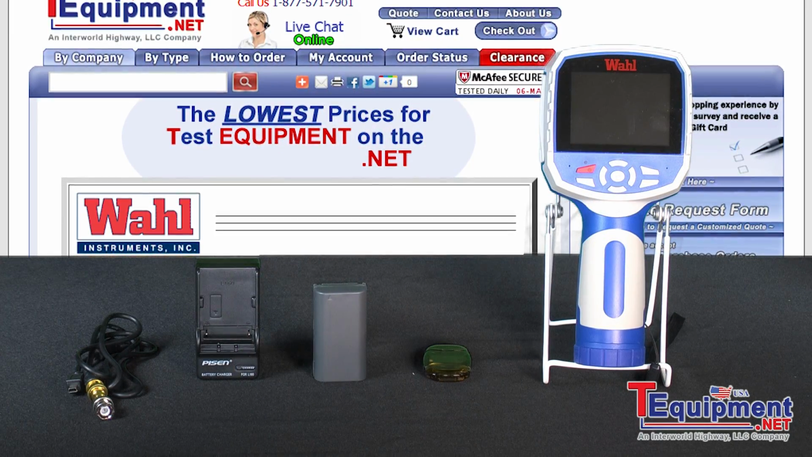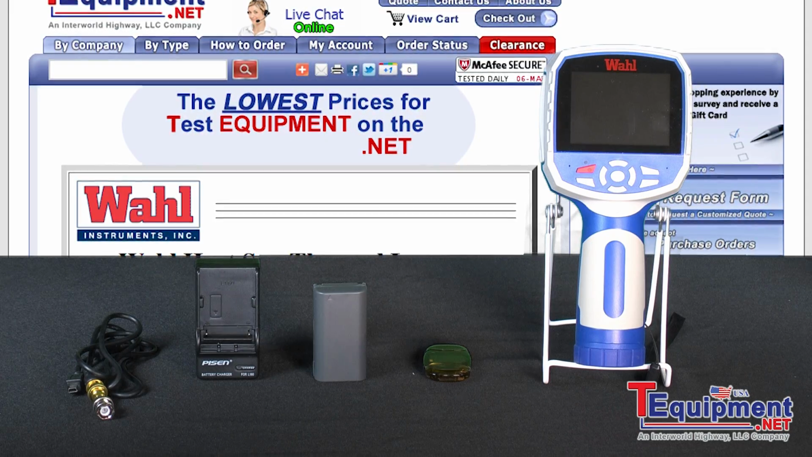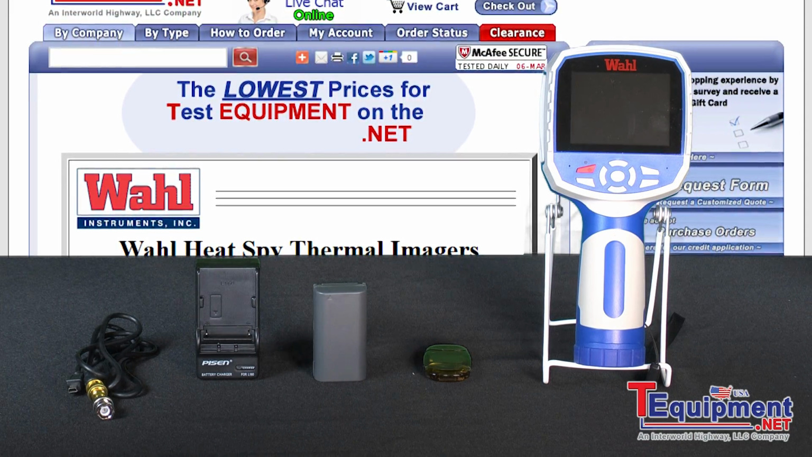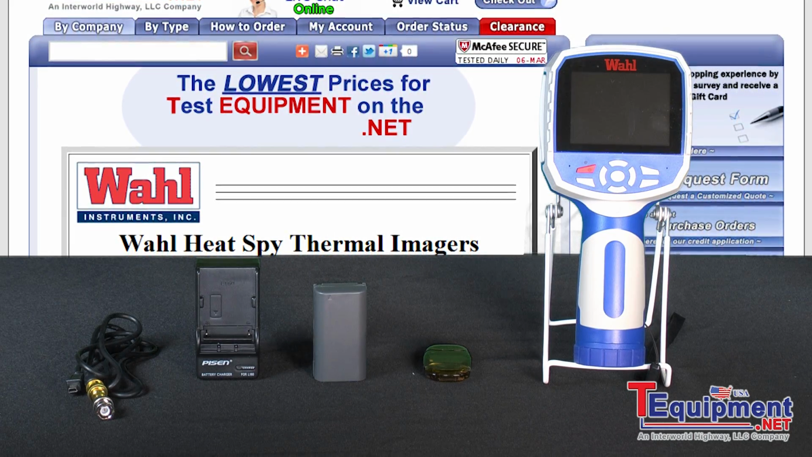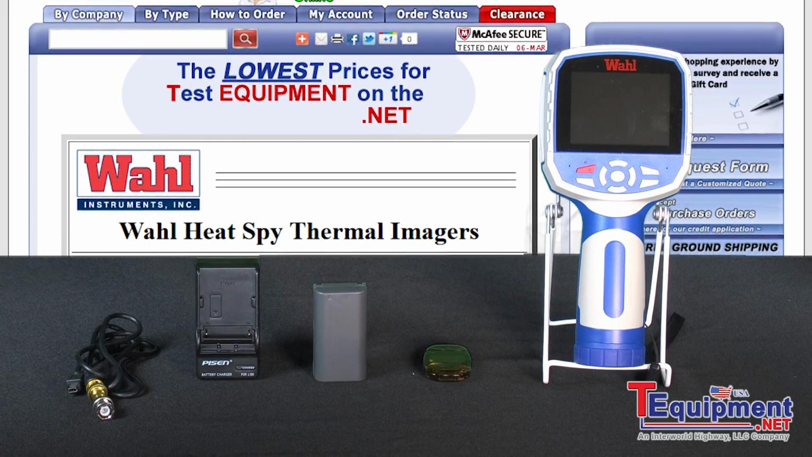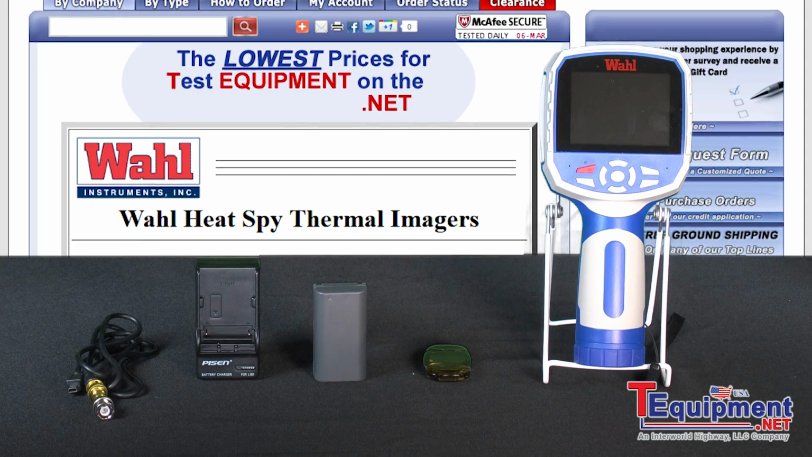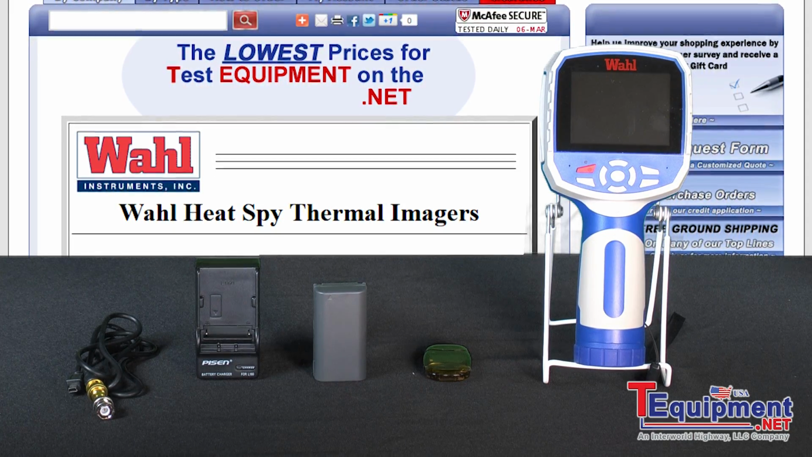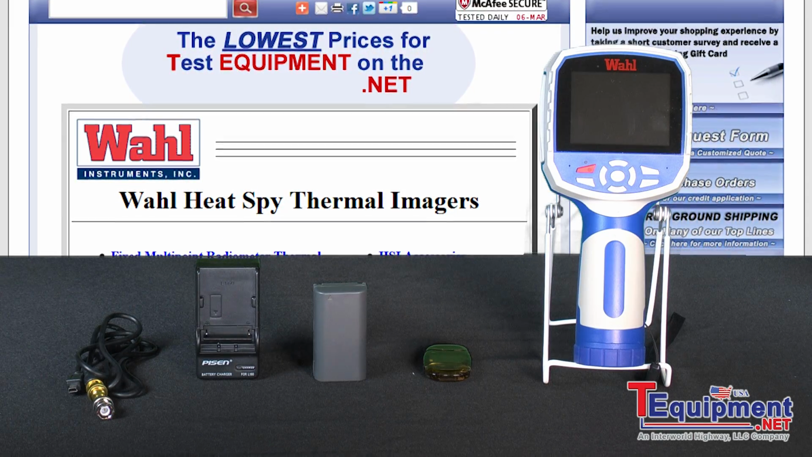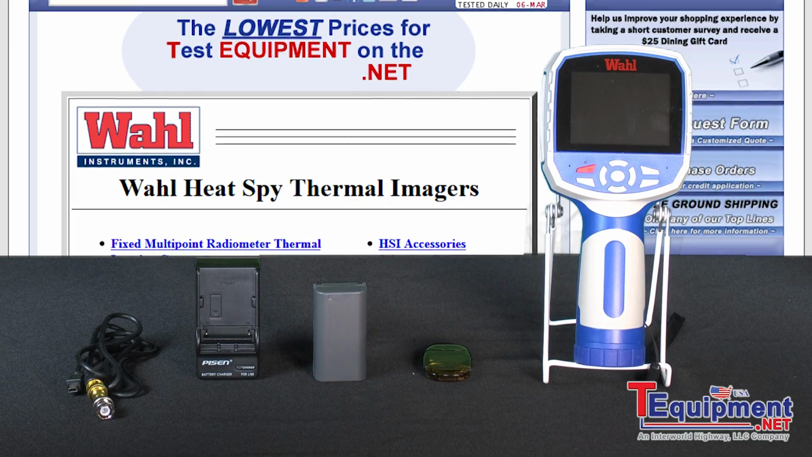Introducing the new Wahl Heat Spy thermal imaging camera. This camera has two basic models, the Wahl Detector and the Wahl Inspector. The Wahl Detector is for the maintenance worker who wants the best tool to find the problem in the field. This model has freeze frame capability, and folks, this is the first upgradable camera in the world after you purchase it. It's upgradable in the field from a detector to an inspector.